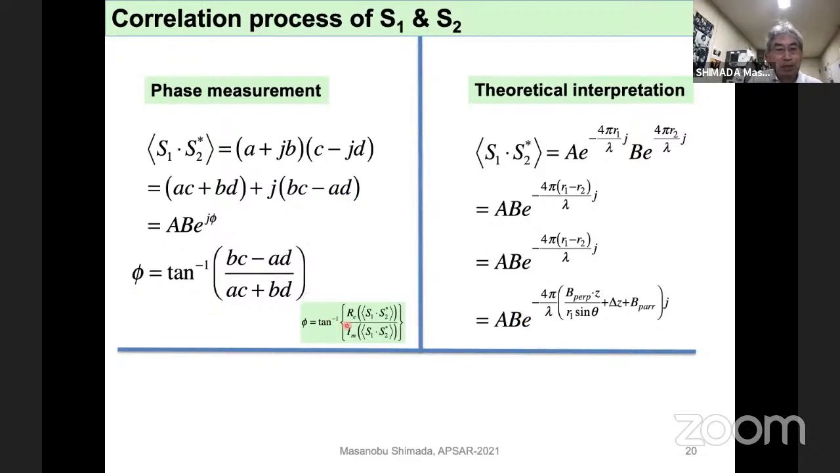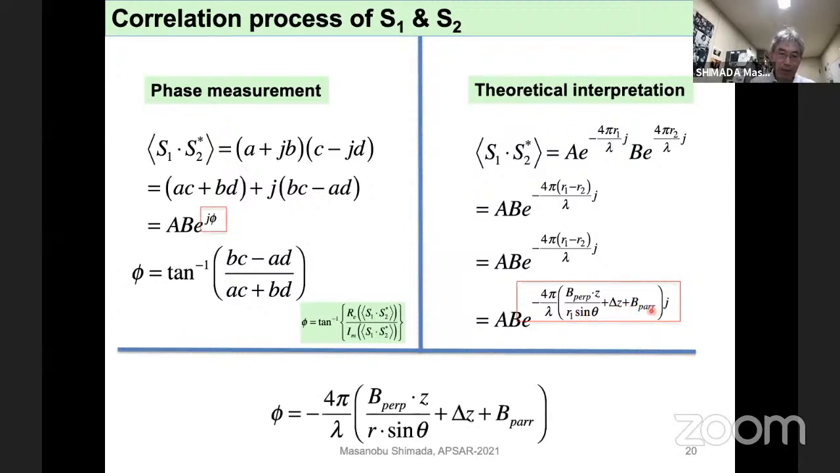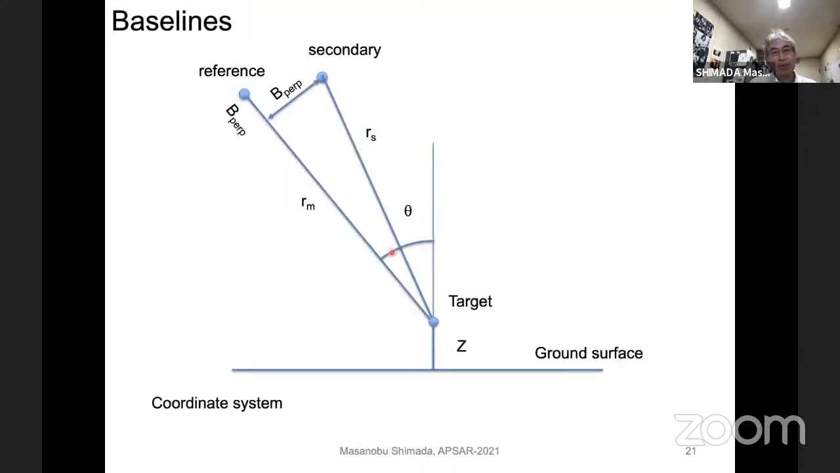And finally, this one is a measurement, and this one is theoretically obtained: B perpendicular times delta Z divided by R1 sine theta, plus B parallel. The measurement is equated to the model. This includes the perpendicular baseline, slant range, incidence angle, topographic height, the deformation of the land surface in the line of sight, and the parallel baseline. This is the basic equation and the parameters.